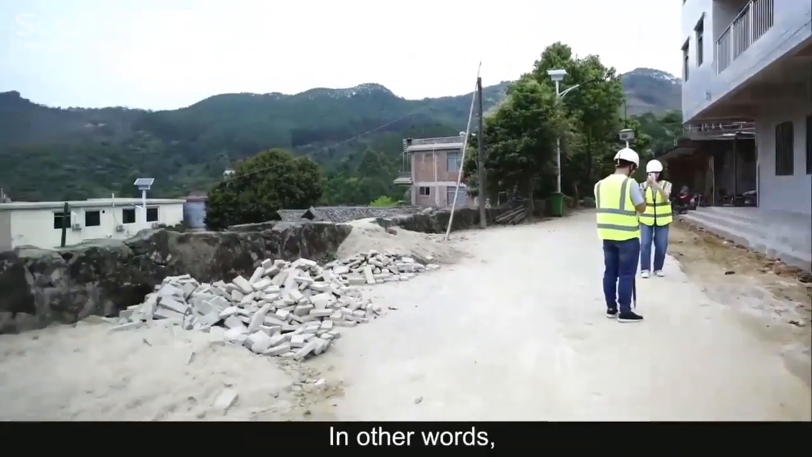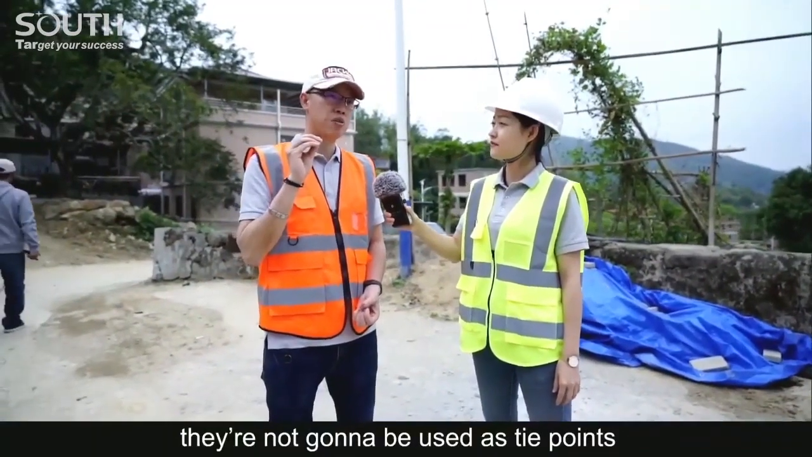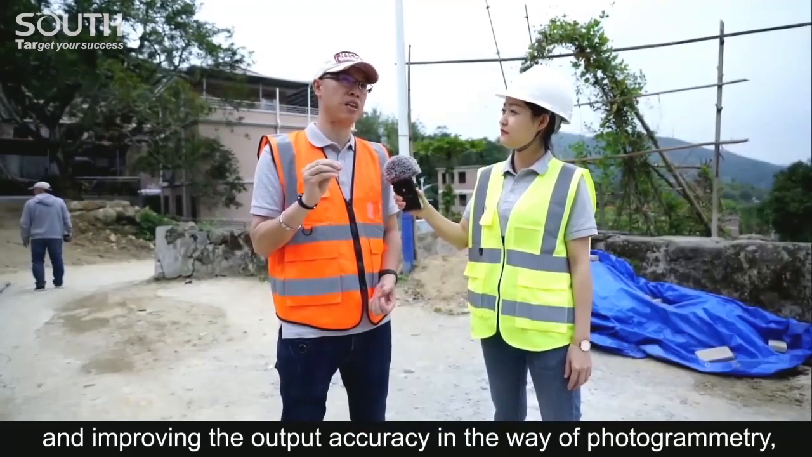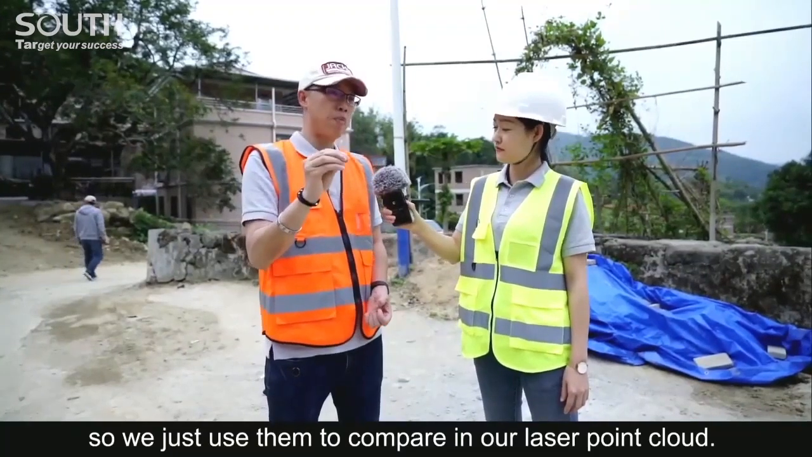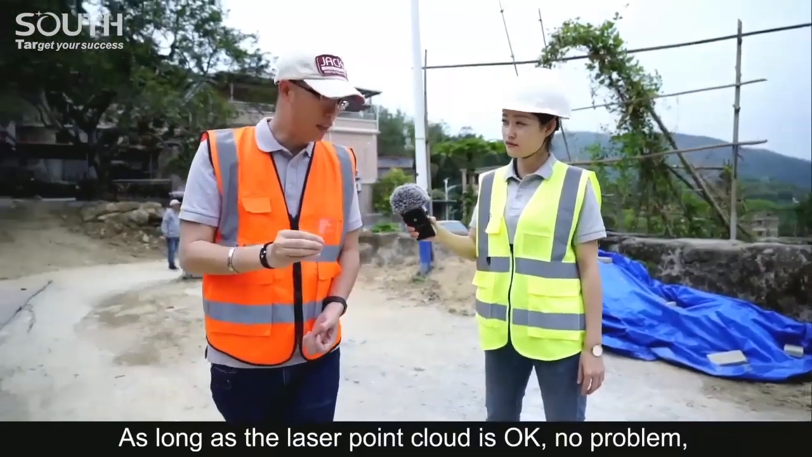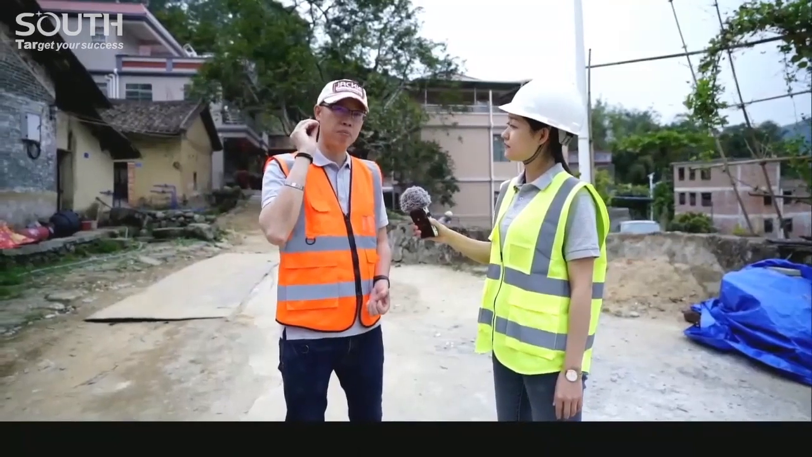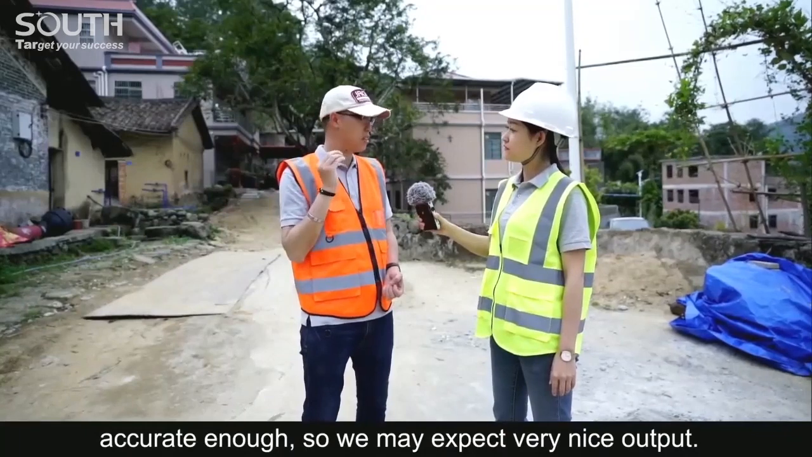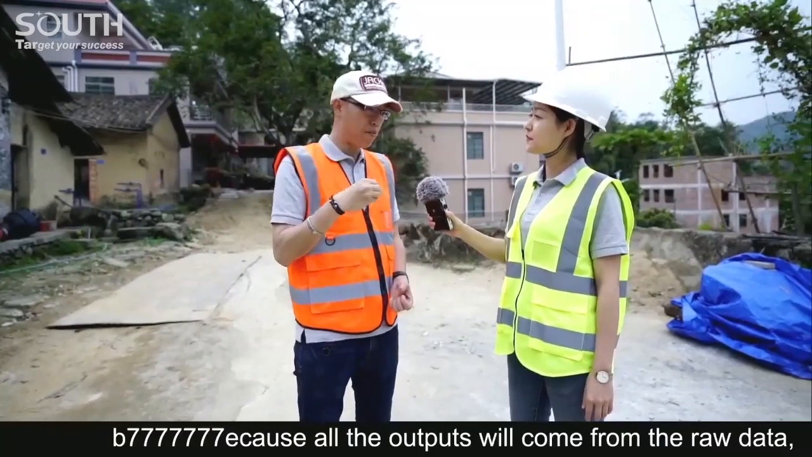As long as the laser point cloud is accurate enough, we may expect very nice output, because all the outputs will come from the raw data. Raw data is the fundamental of all upcoming approaches. For your information, we managed to achieve the accuracy expectation and satisfy the job needs in the past few years from our jobs.